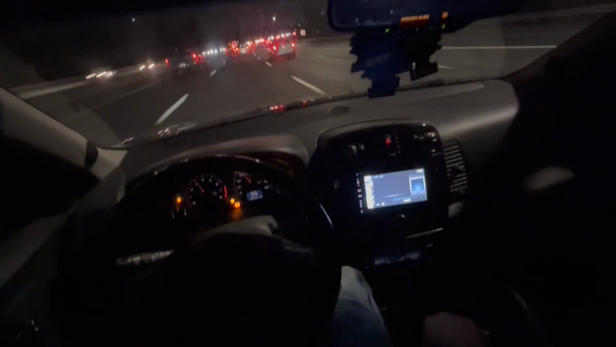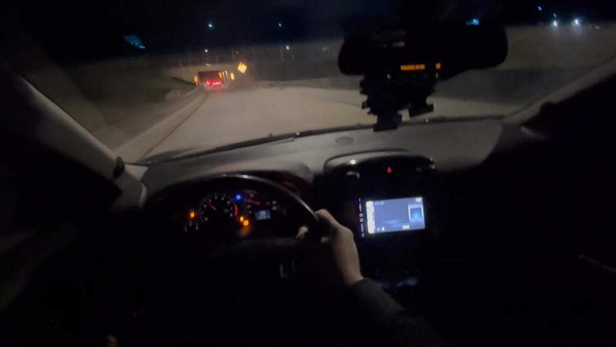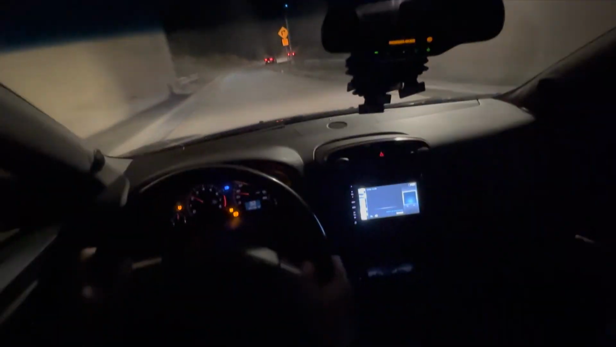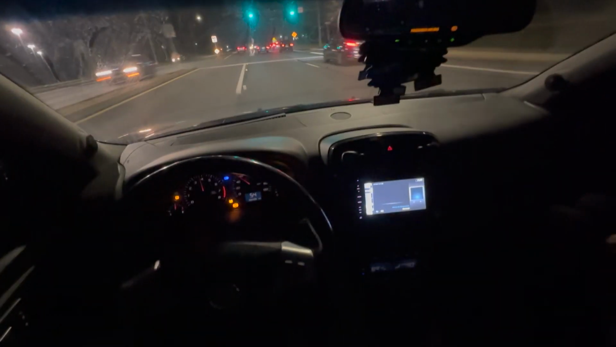Actually, it's not a Ford Mustang. We have to go rev up next to him because our car has a V8 in it too. Oh shit. Oh god, look at this bounce. Oh, we bouncing. Tunnel time. Breaking my drive belt time.